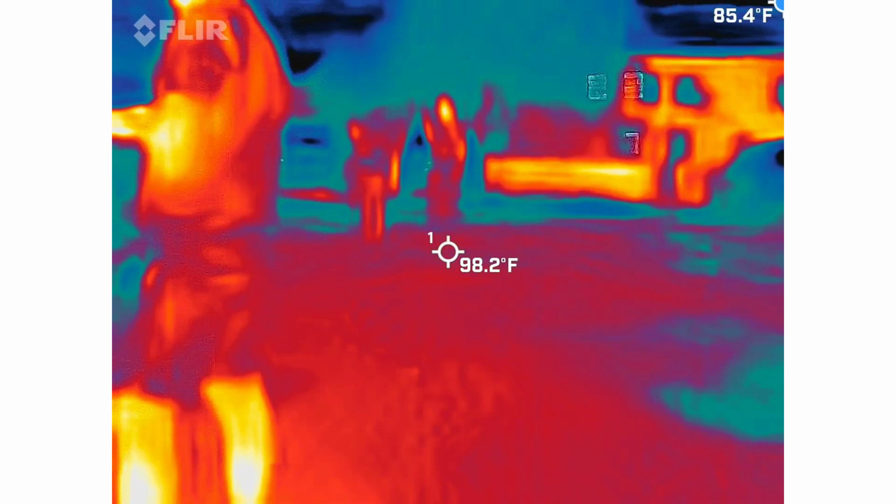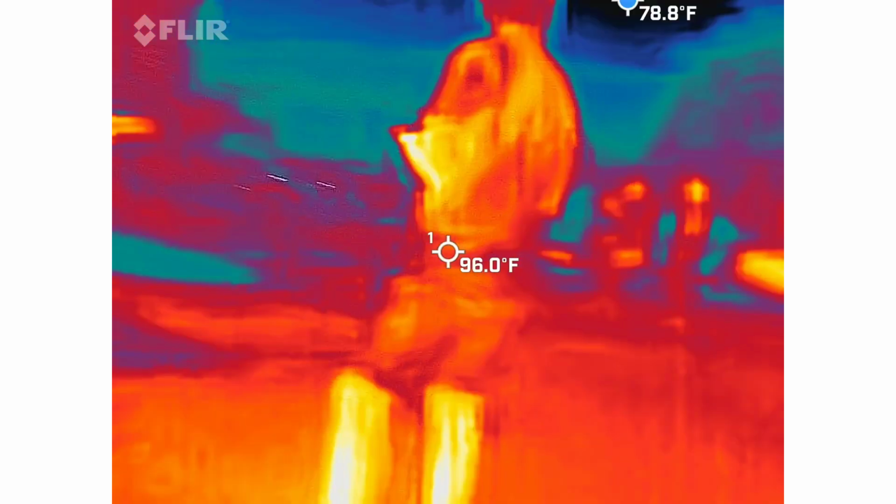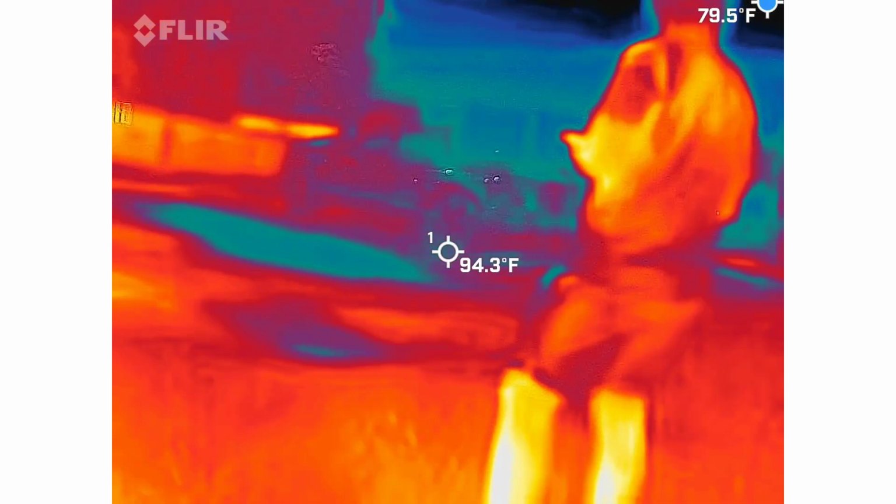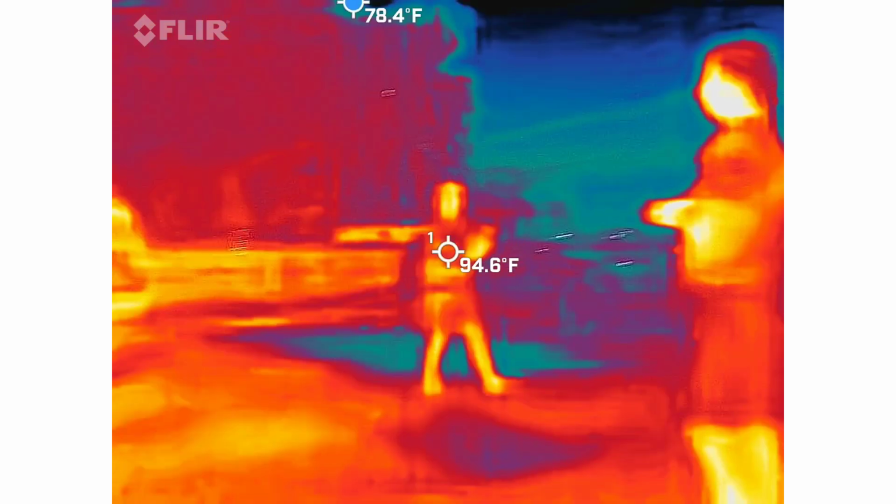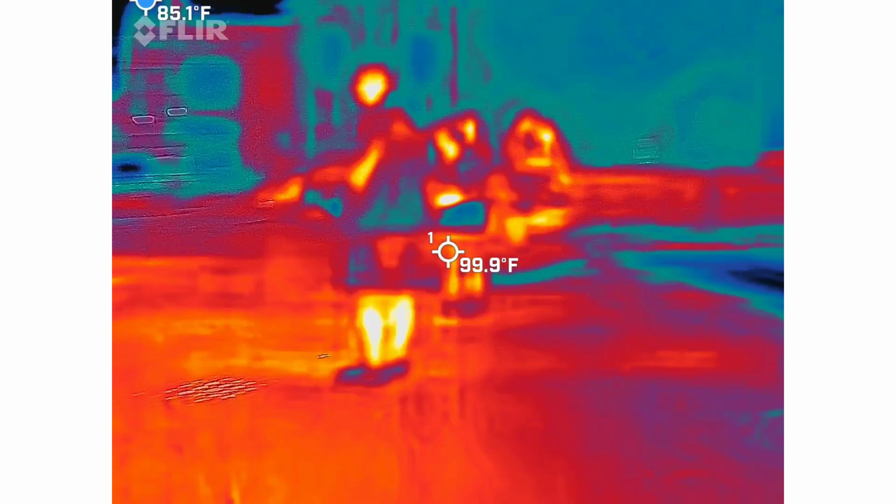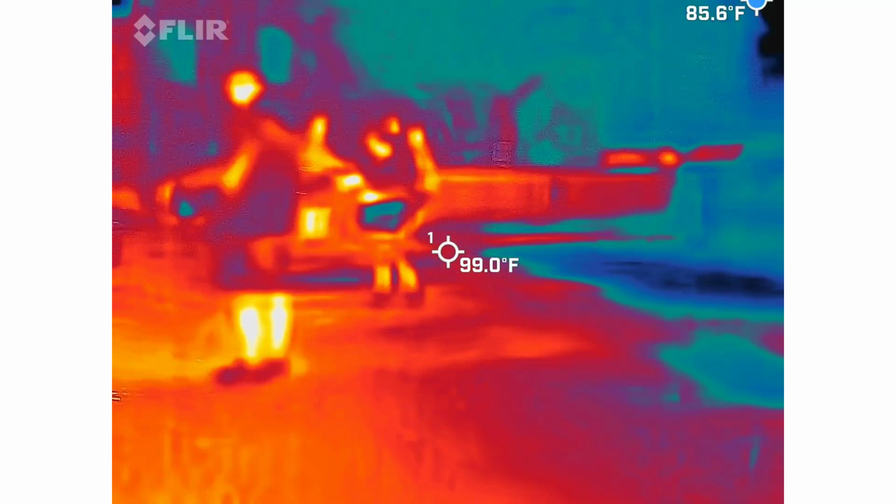I hear talking. Don't know what they're saying. Okay, I hear. You got some good ears in. I haven't seen anything move. The temperature has been the same. I'm just making sure I keep all y'all in view.